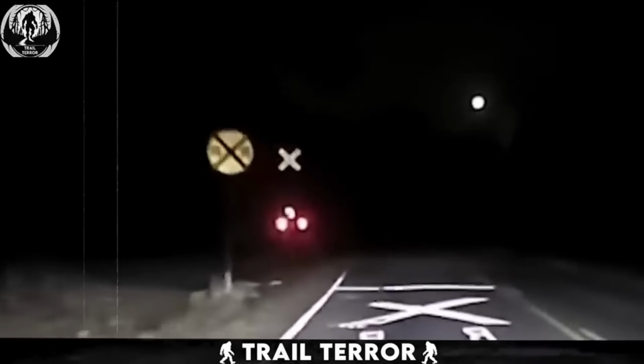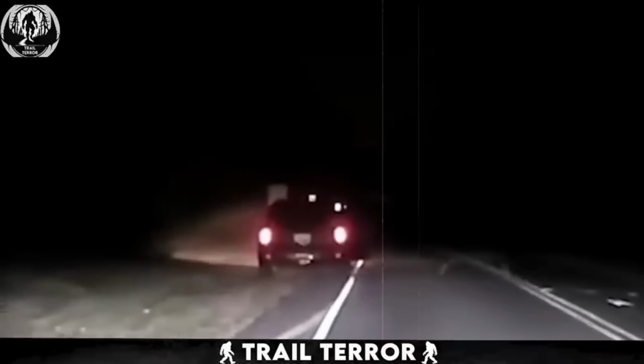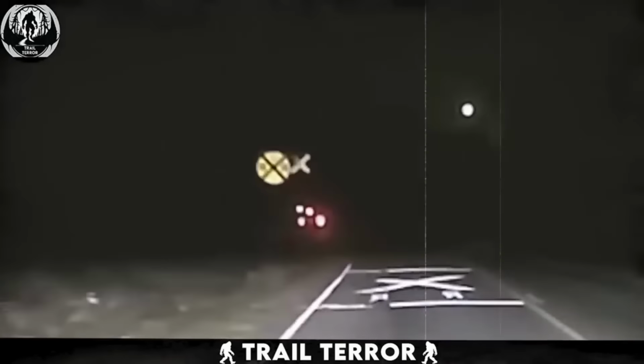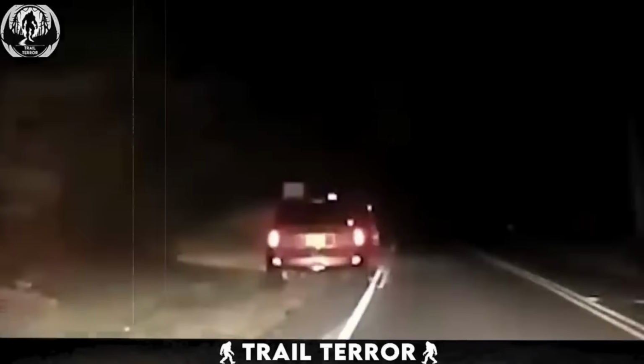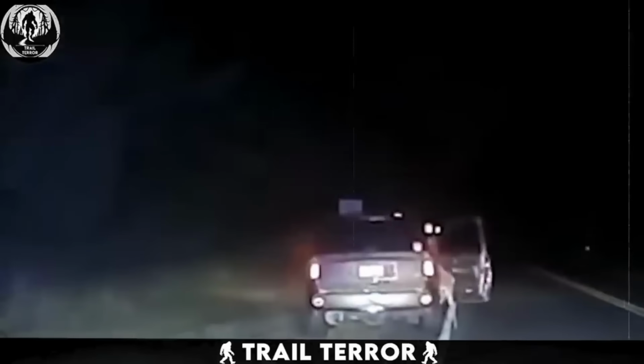This nighttime video, from a driver's perspective, is pretty wild. There's a car stopped in the road, and out of nowhere, this deer bolts from the field straight towards it. Just as it gets to the car, the back door swings open. Now, we can't tell if the person inside the car opened it, or if the deer did some deer magic, but what comes next is nuts.